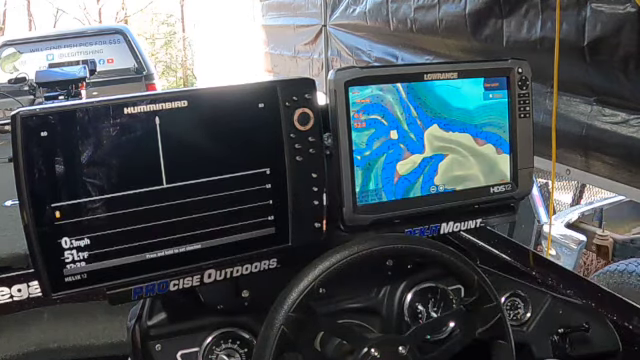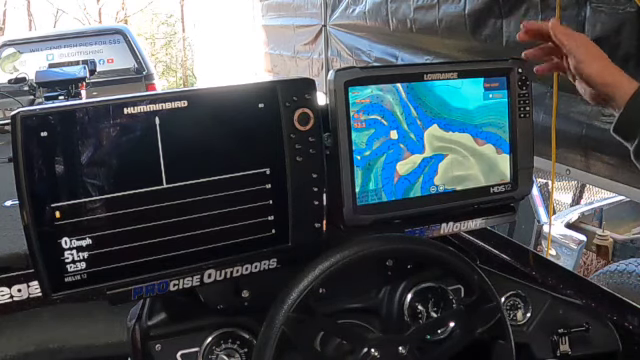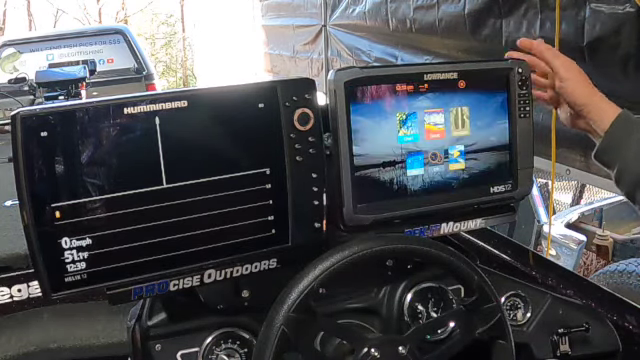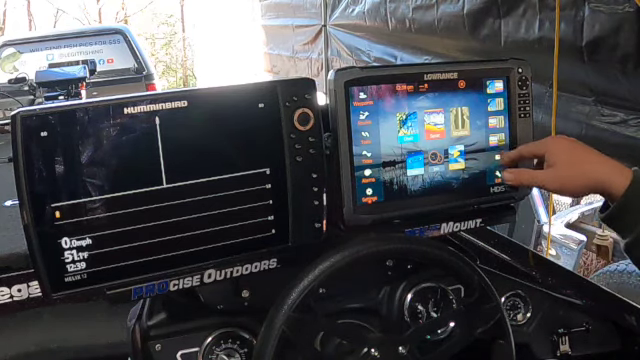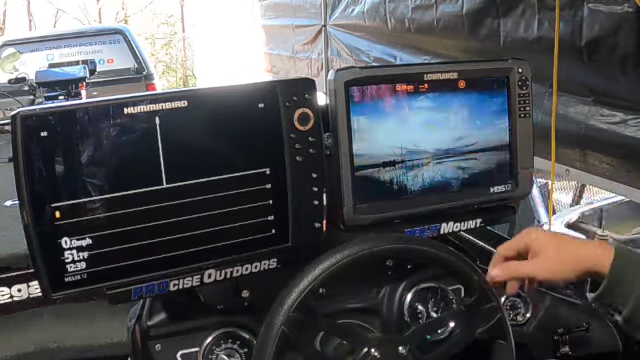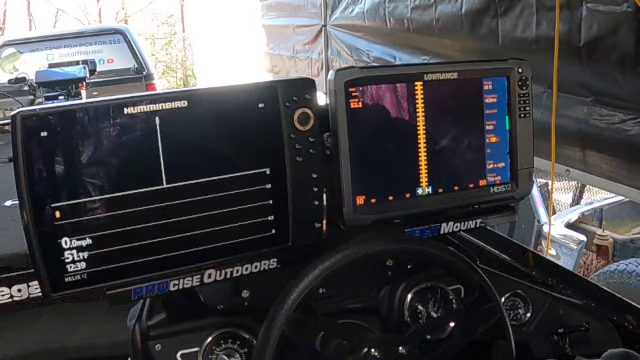I press this button, side scan and down scan. The Lowrance, it's not that big of a difference, but you do have to go back to the menu to be able to pick what you want. So pull up structure scan, takes it a minute.